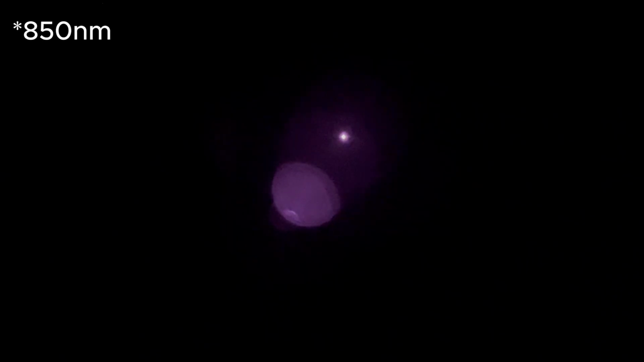I'm in the same staircase now, only now I'm looking up towards the unit as the light points in my direction. From 7 yards away in pitch darkness, the 940 nanometer light is pretty hard to see with the unaided eye. The 850 nanometer, on the other hand, is pretty bright.